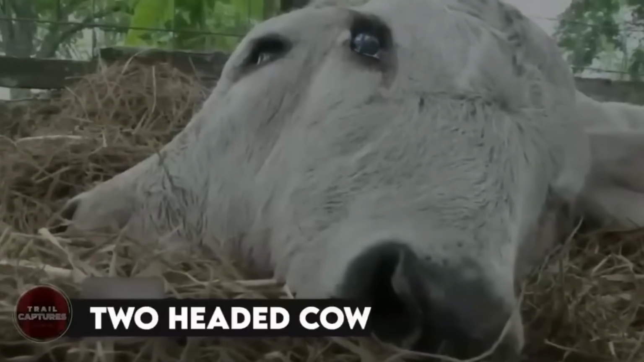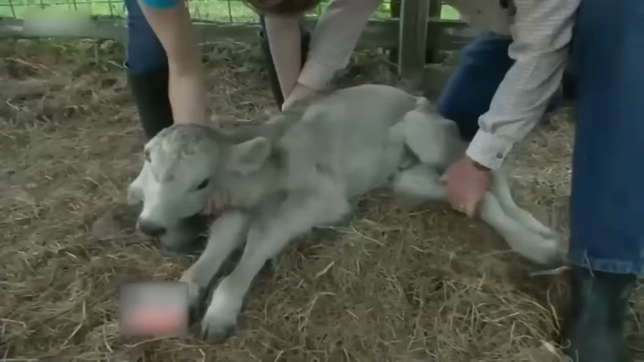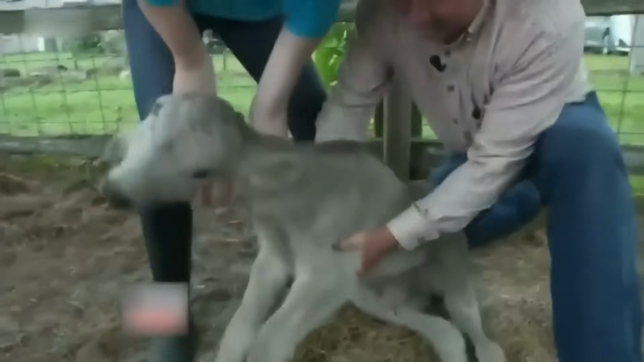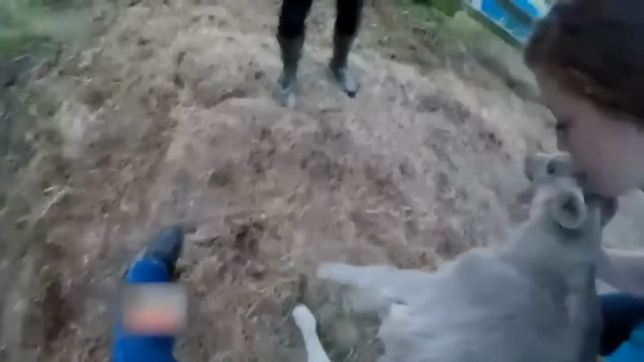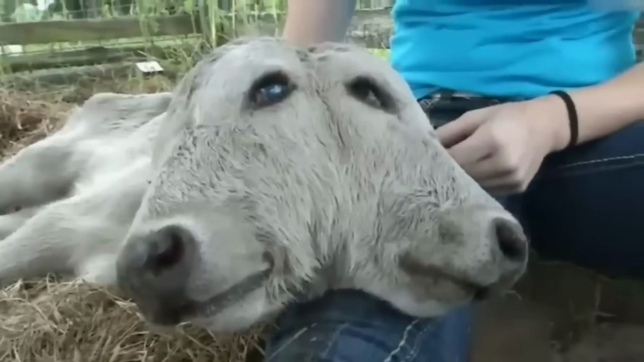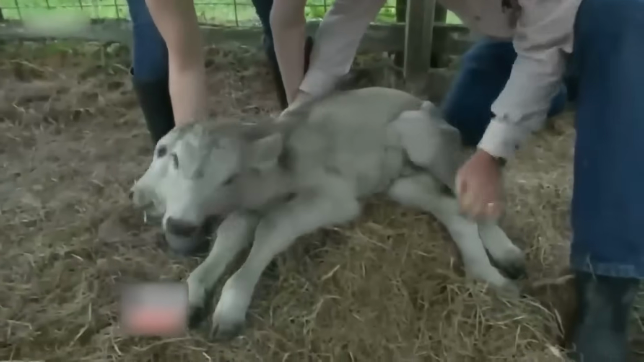Two-headed cow. In 2015, a farmer named Dwight Cruz in Florida had an astonishing experience when his cow gave birth to a calf with two faces. The calf, named Annabelle, had two heads, 4 eyes, 2 ears, 2 mouths, and 2 noses. However, it also had 2 brains, which made it difficult for the calf to coordinate and feed from its mother. Consequently, the farm owner had to feed the poor baby with a bottle. Known as dicephalic parapagus, it occurs when the embryo fails to split correctly during pregnancy and could be genetic.